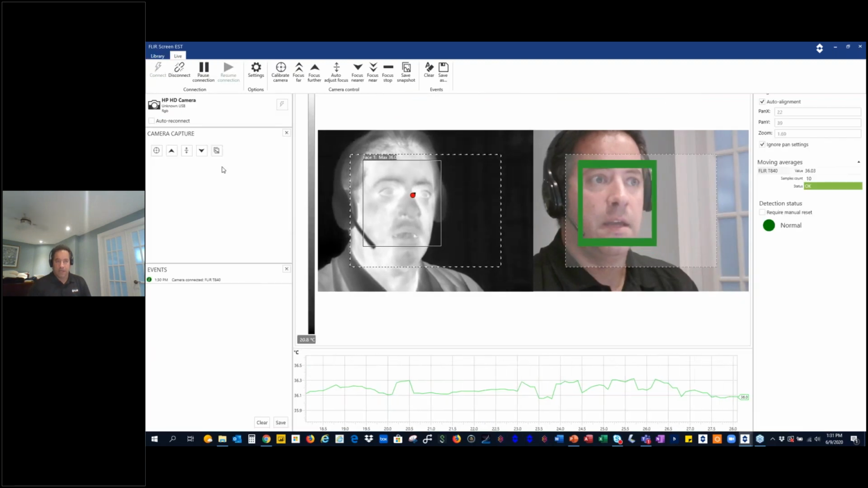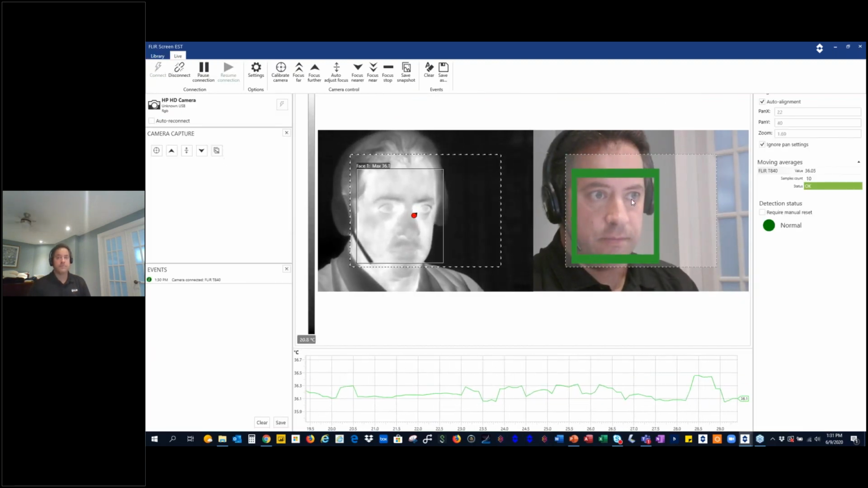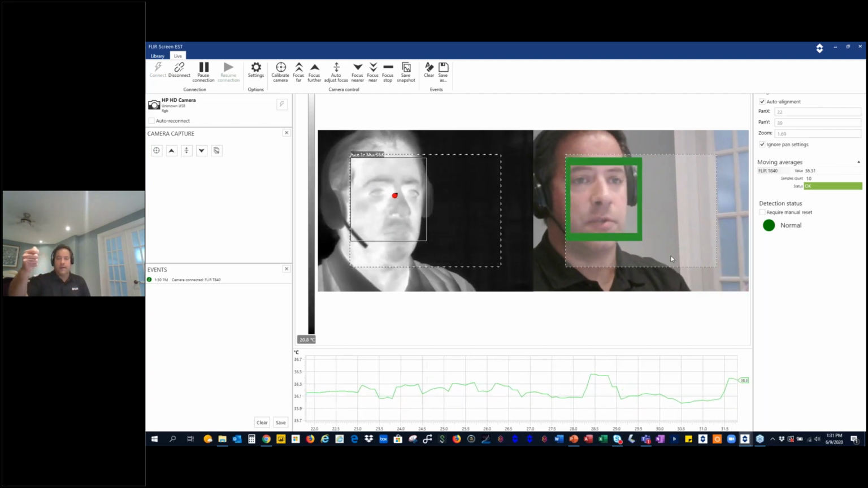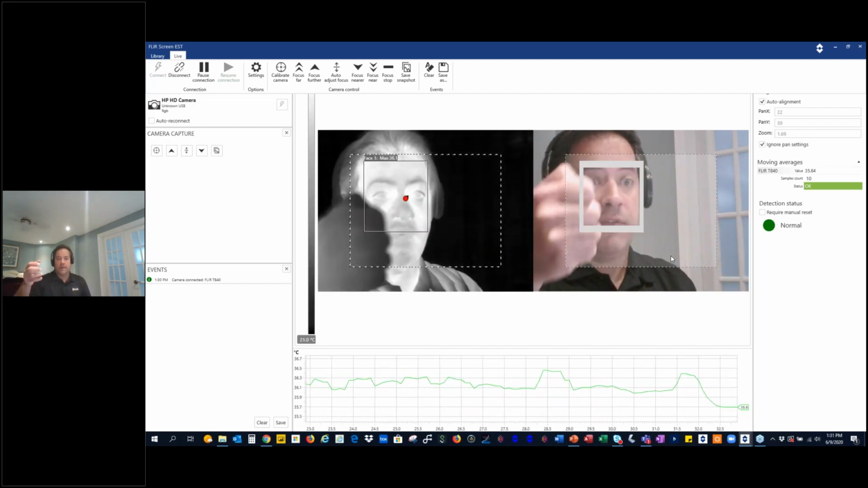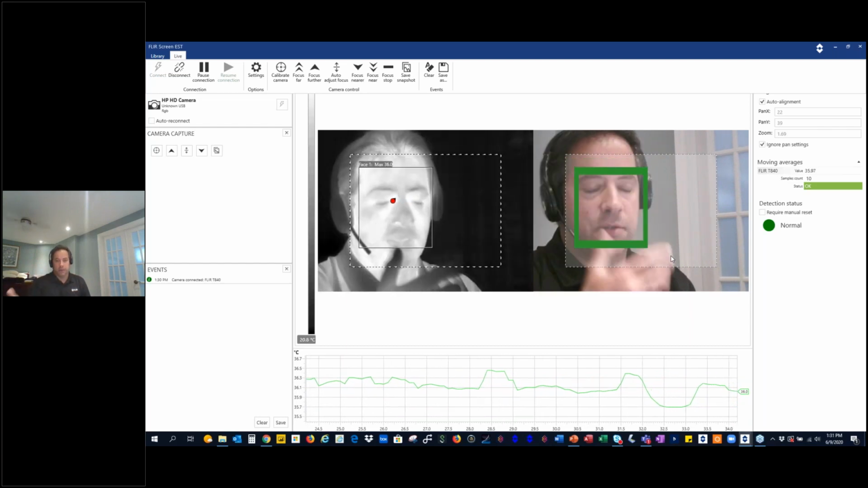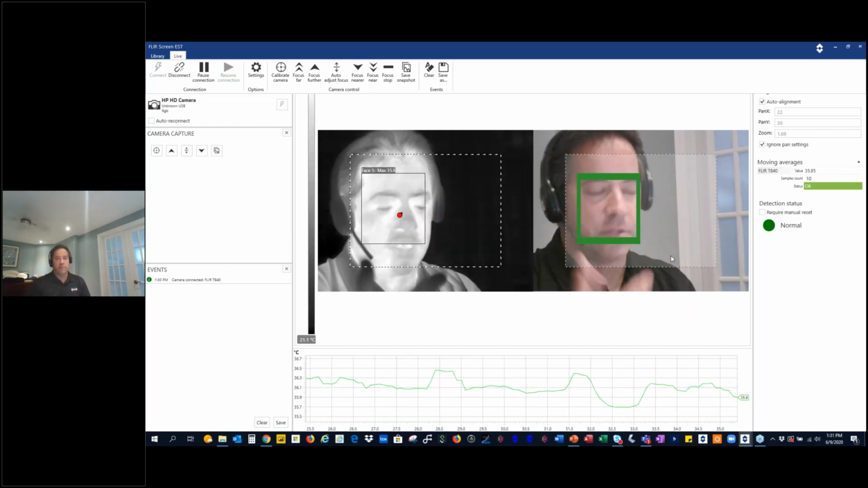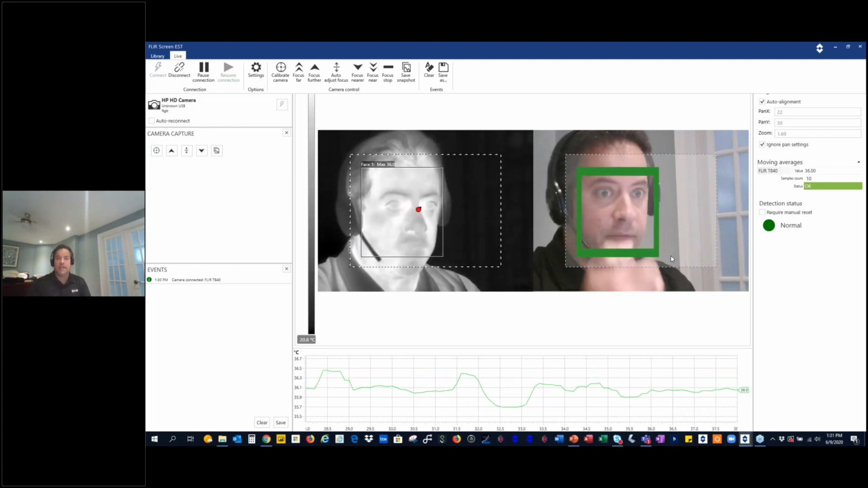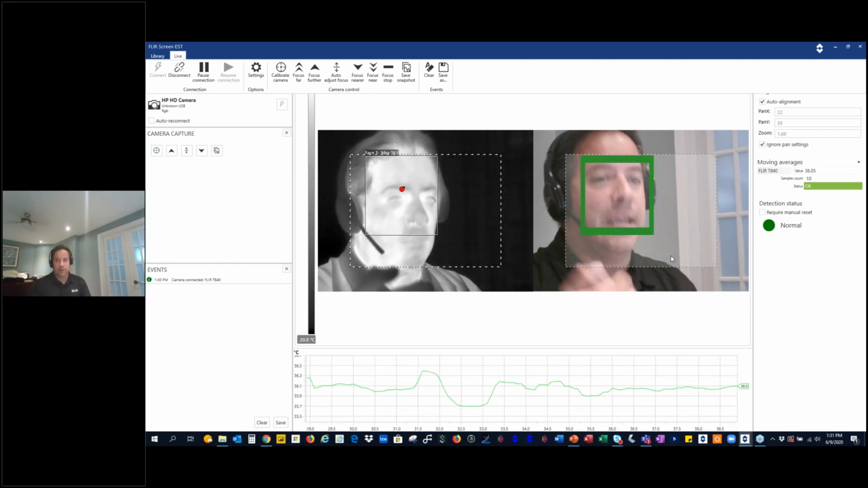Or you can do manual snapshot as well. This system can't be fooled. You can program it so that if a person says, I have a fever, I want to cover my face, it won't measure. If an employee says, I want to go home today, I'm going to use a lighter and pretend that it's high temperature, it will know that this is not real, and it'll give you a message.